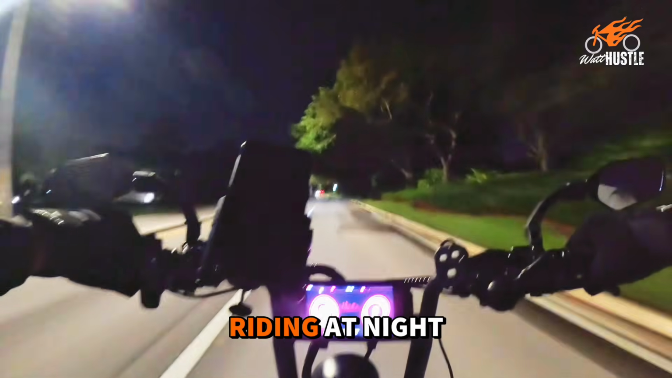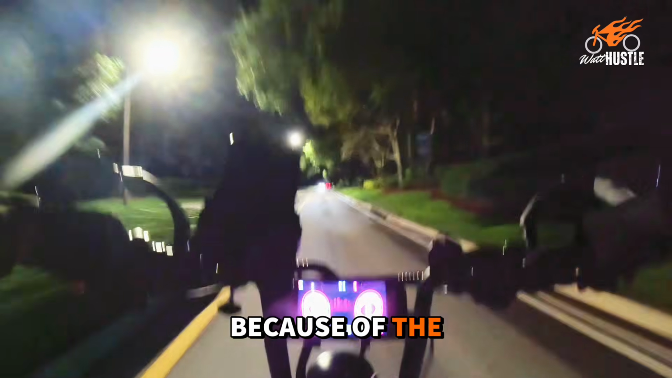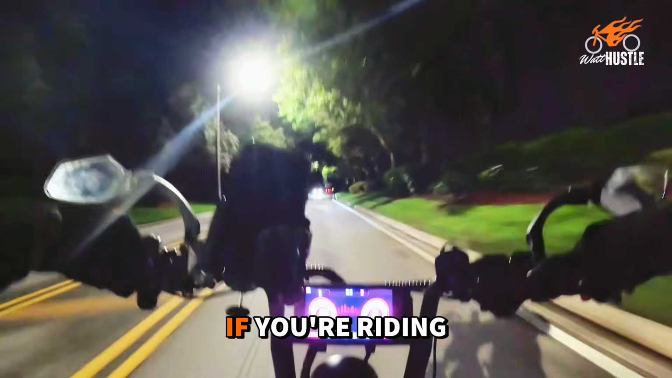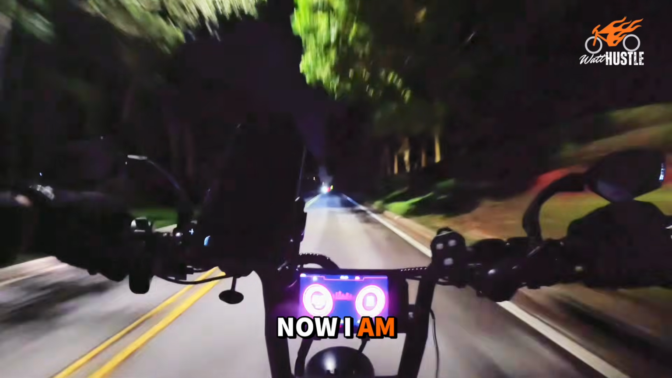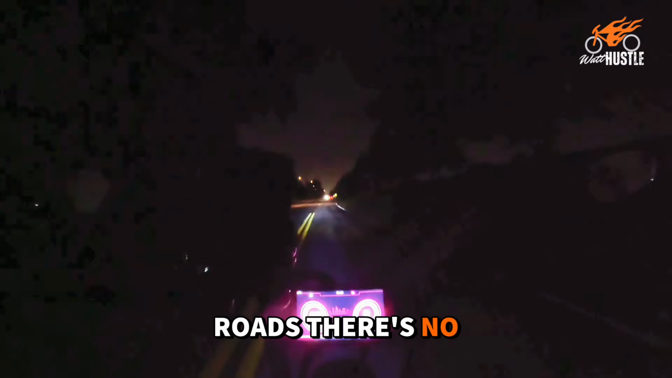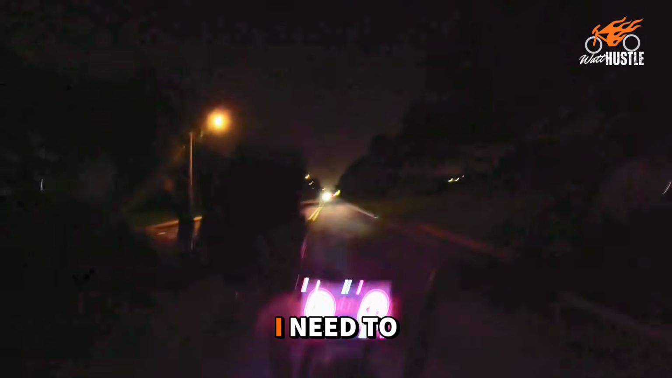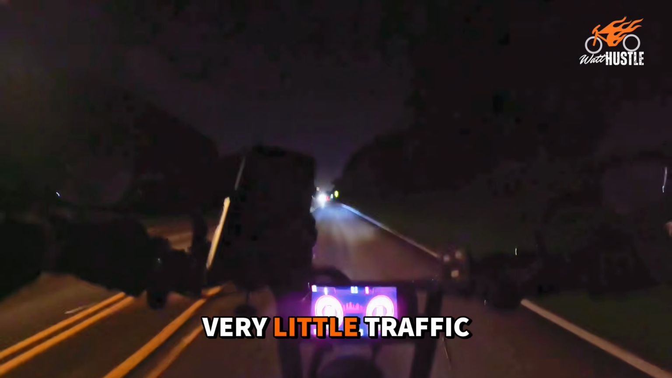Because I'll be honest, riding at night can be a little stressful because of the darkness, especially if you're riding an area that you're not very familiar with. Now, I am taking a very familiar route. I know the roads. There's no potholes or stuff that I need to worry about on this road. As you can tell, there's very little traffic.